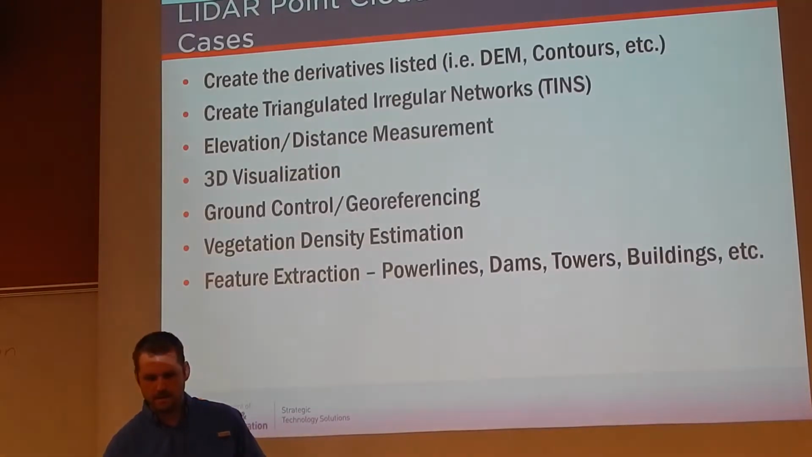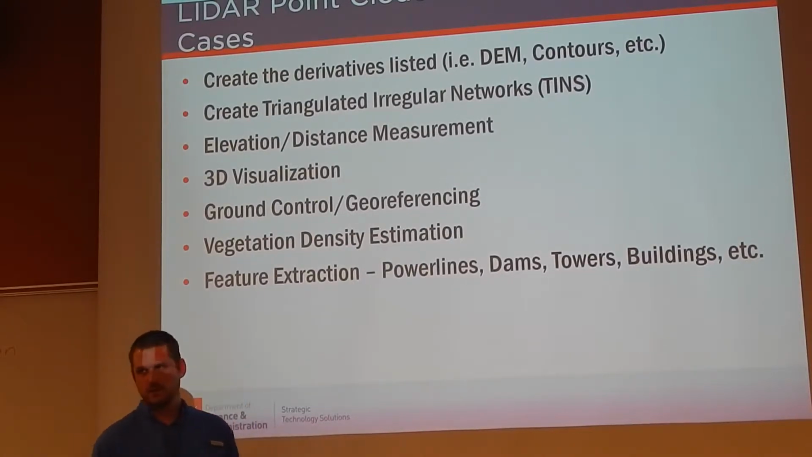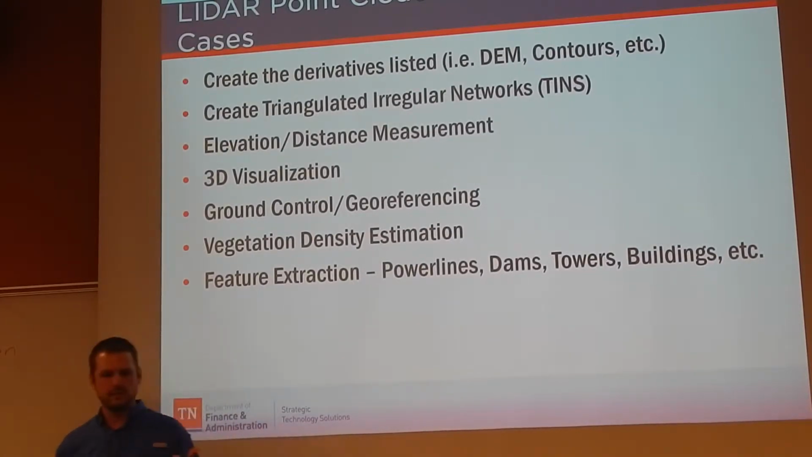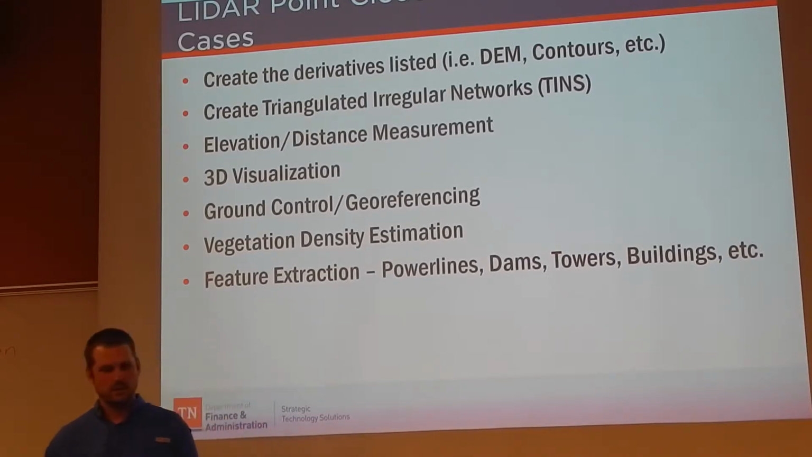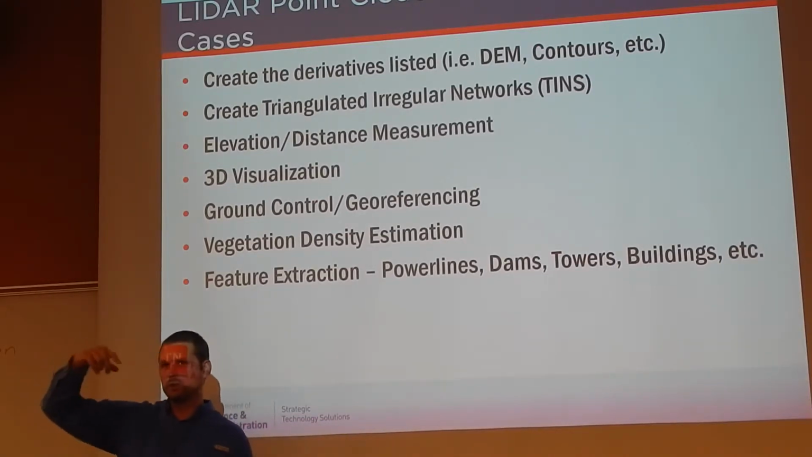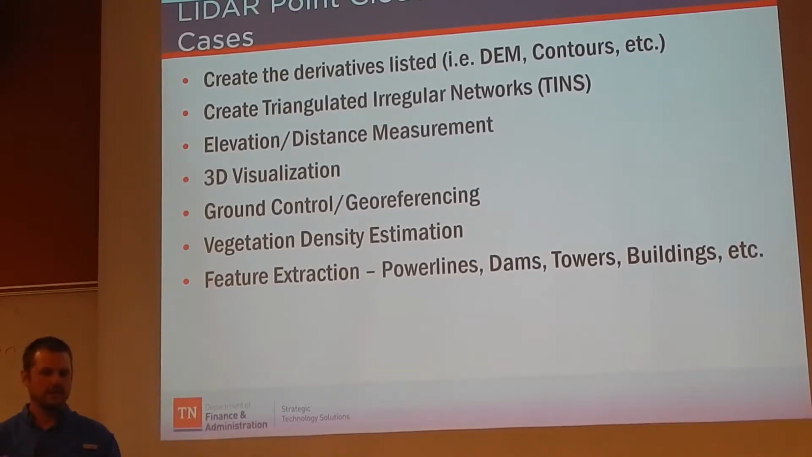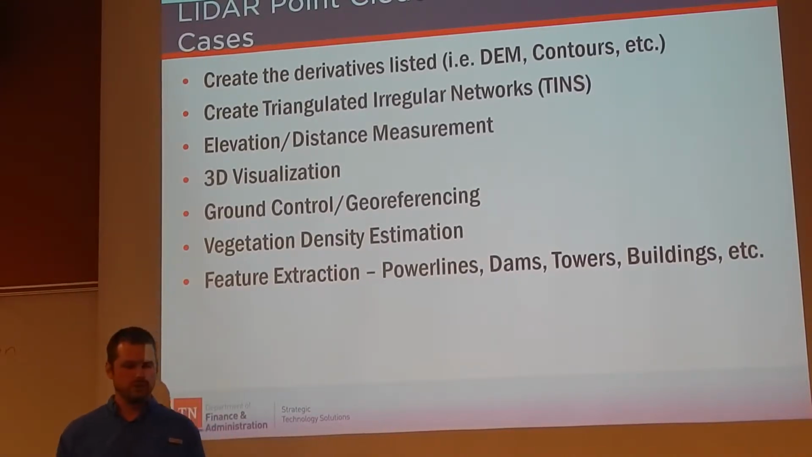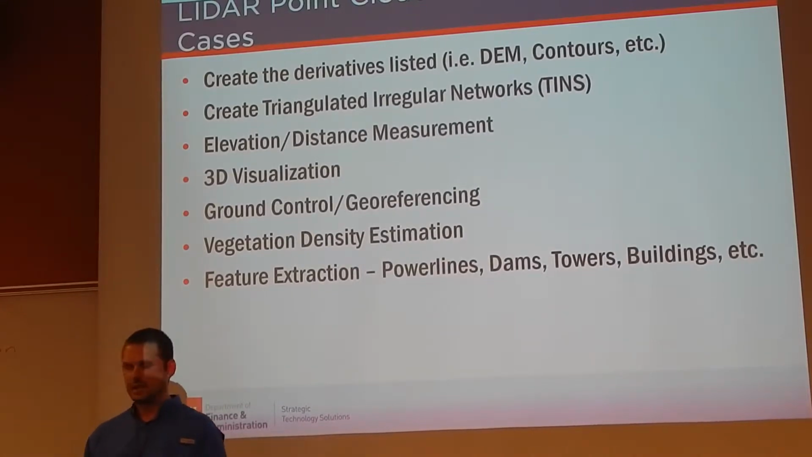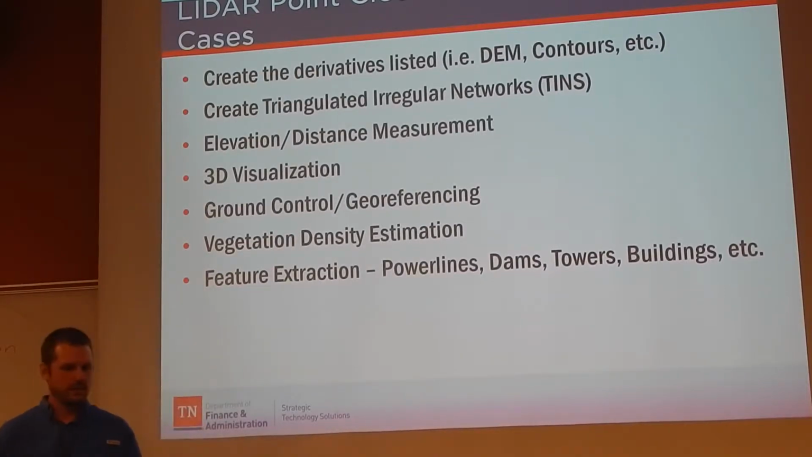Okay. All right. So the products and use cases of the point cloud. I kind of went into some of the specifics. Well, obviously you can create the derivatives that I've listed: DEM, contours, DSM, stuff like that. You can create triangulated irregular networks, or TINs, which is basically you make a triangle between all the points to create a ground surface. That's using the ground classification. You can do elevation and distance measurement, 3D visualization, ground control and georeferencing, vegetation density estimation, and then obviously you do feature extraction, bridges, buildings, stuff like that.